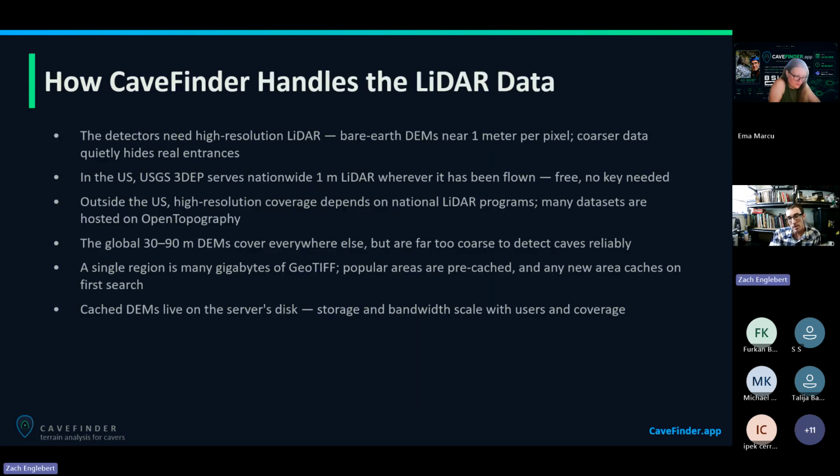Some info that's going to be important to y'all internationally about how CaveFinder handles the LiDAR data. The detectors need high-resolution LiDAR, bare earth DEMs near 1 meter per pixel. That data is just not available internationally right now on a wide scale. In the United States, we're extremely lucky. The government here has gathered 1 meter LiDAR data and has released it publicly to be used for free or commercially, whatever the public wants to do with it.